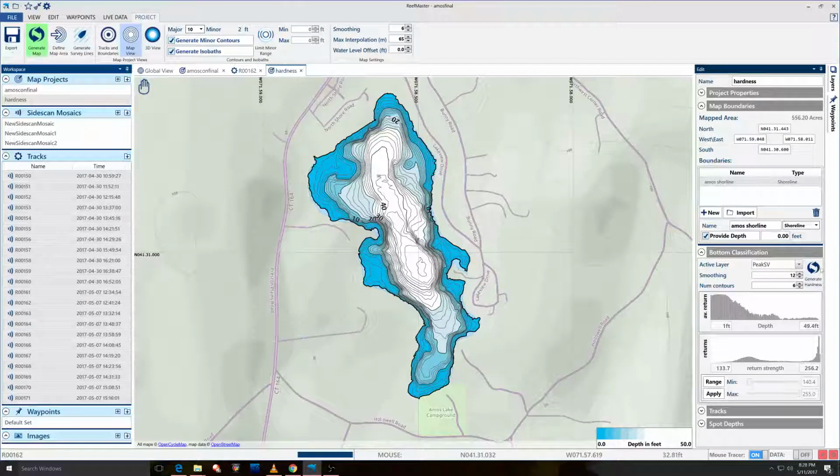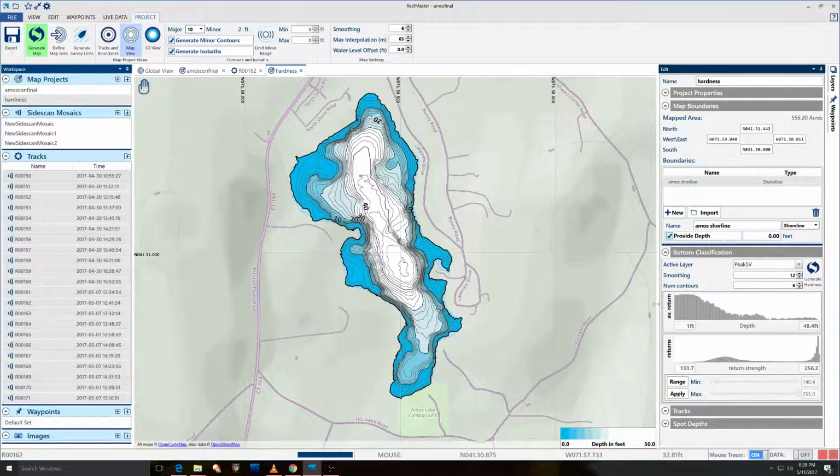So peak SV will go average return and returns. You can change the range. Don't mess with the range. Don't mess with any of this. I read into it, and changing this stuff is like to calibrate. Like if you take sonar from two different units and you gotta mesh them together.